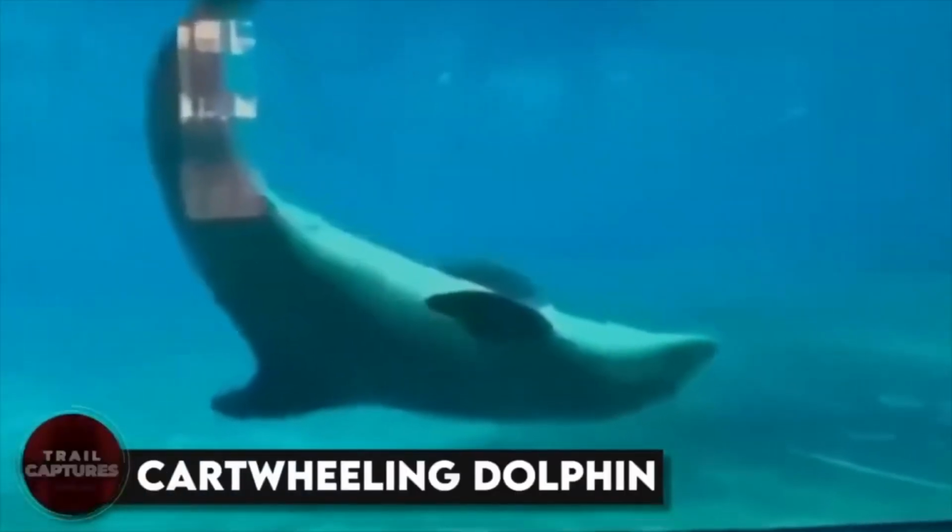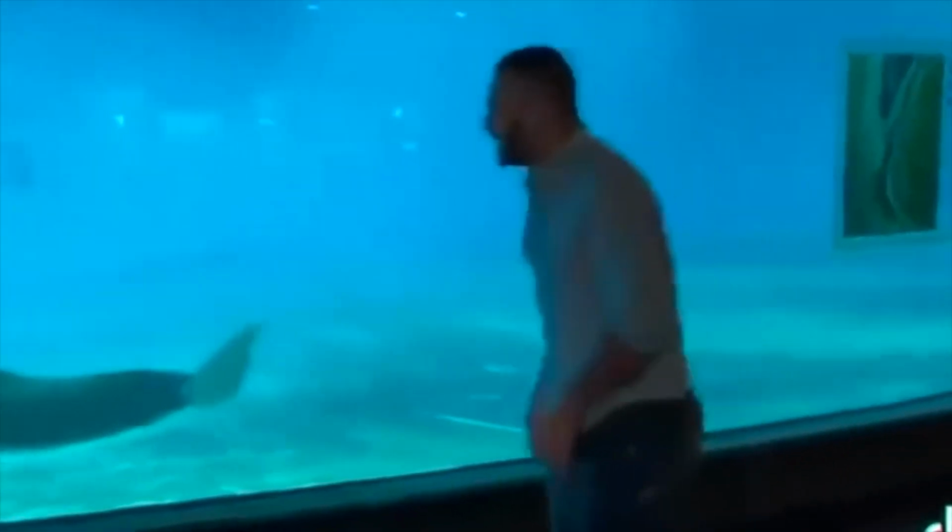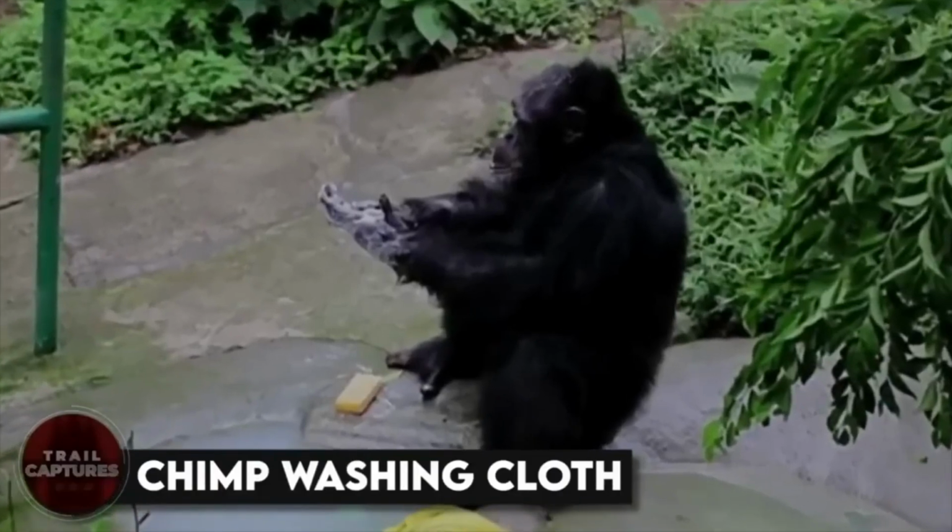Cartwheeling dolphin. This video features a man showing off his cartwheeling skills in front of a dolphin enclosure. At first, one curious dolphin tried to imitate him, but gave up after one attempt. But then another dolphin arrived and was totally into it. She mimicked every single cartwheel the man did, as if she was trying to impress him. I mean, who knew? Maybe the dolphin did get a crush on the man, right? This is so cool. Oh my god.